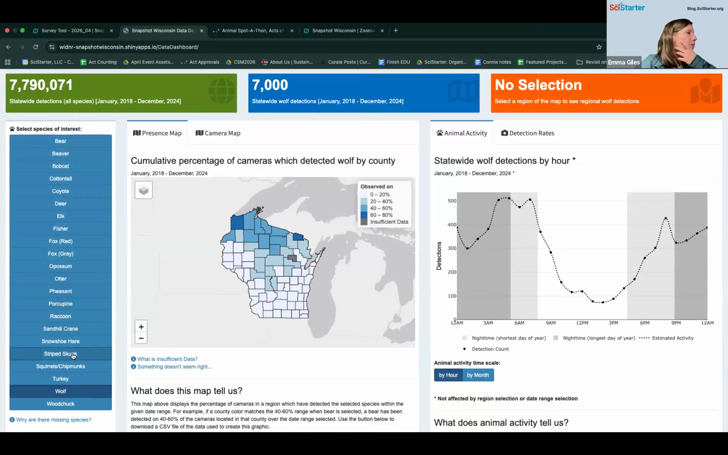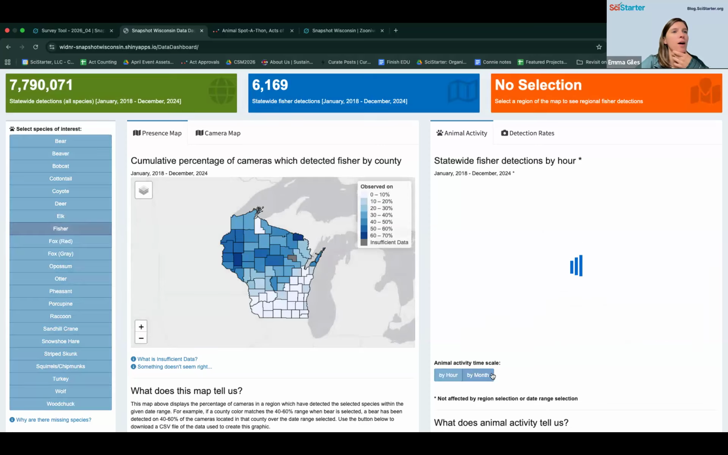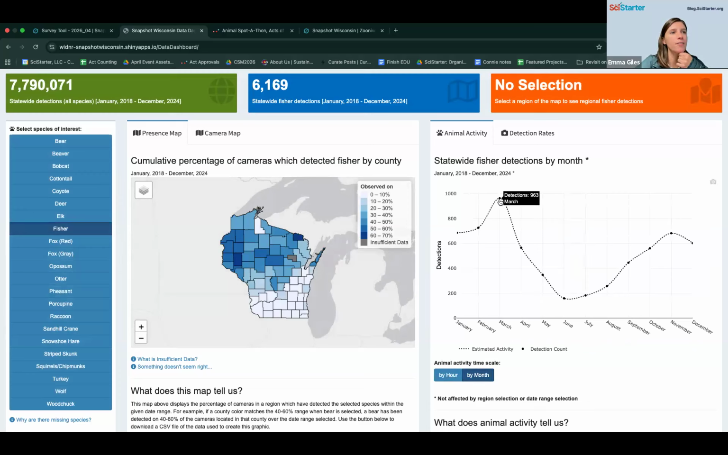The one I looked up earlier was just entertaining. It was a pheasant. I'll just look at fisher. How about that? I liked seeing them by month so you can see when they're around and not so much around.